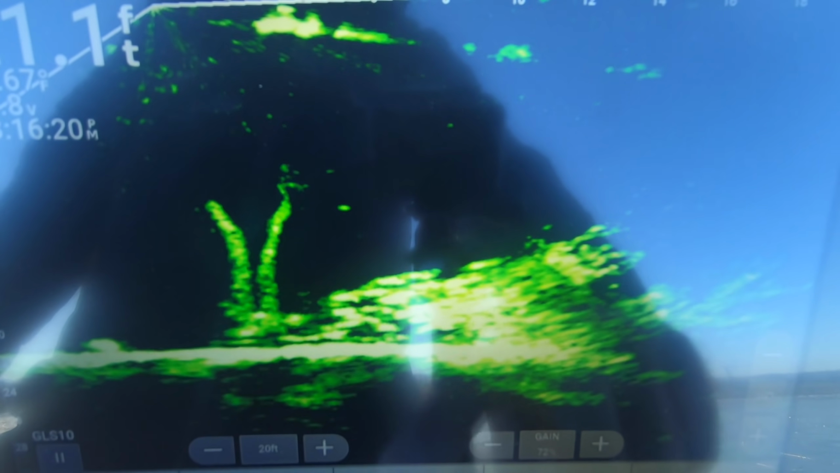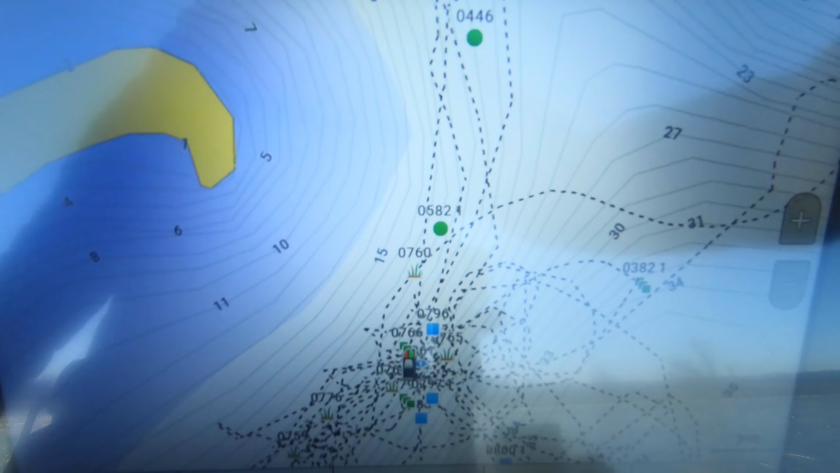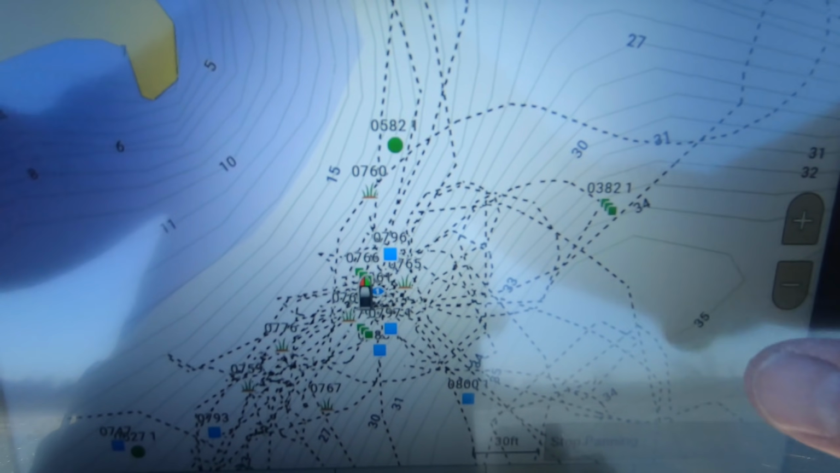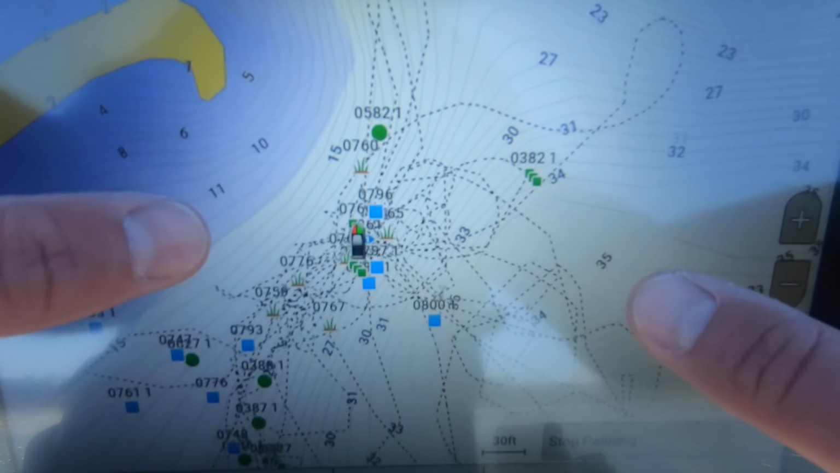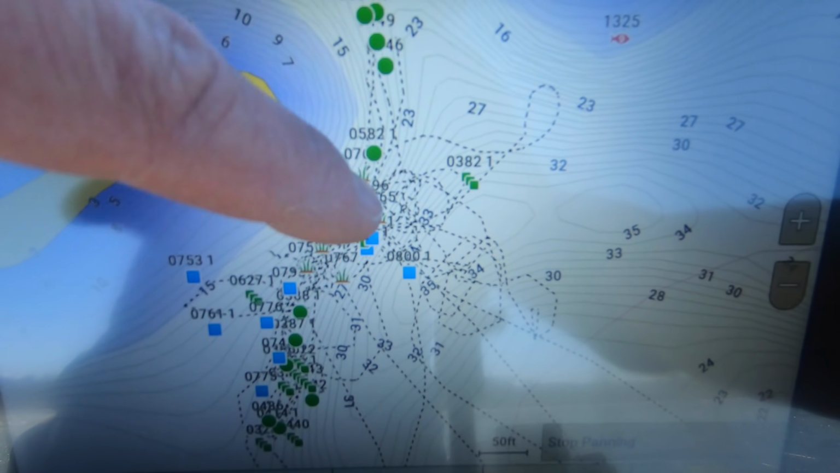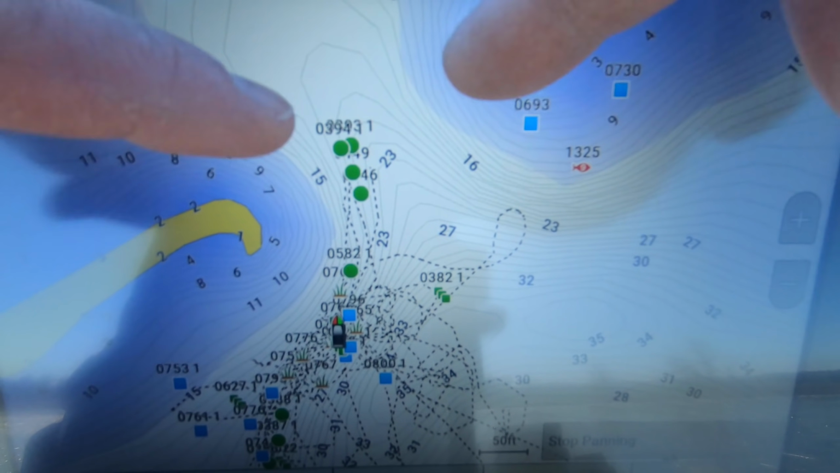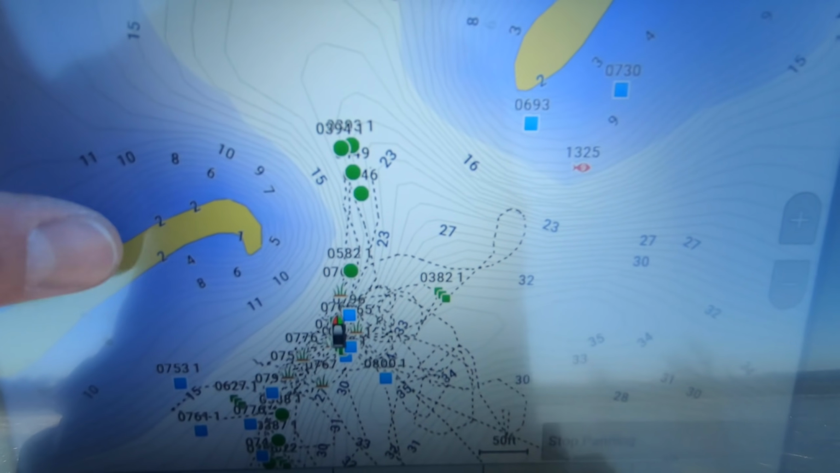But if we go to our home screen and then go to charts and then fishing chart, you guys can see here, if we zoom that map out just a little bit, you'll see that that river channel swings right up against there. We've got 2 rock jetties that come in between, so it's a real nice funnel kind of situation right there.